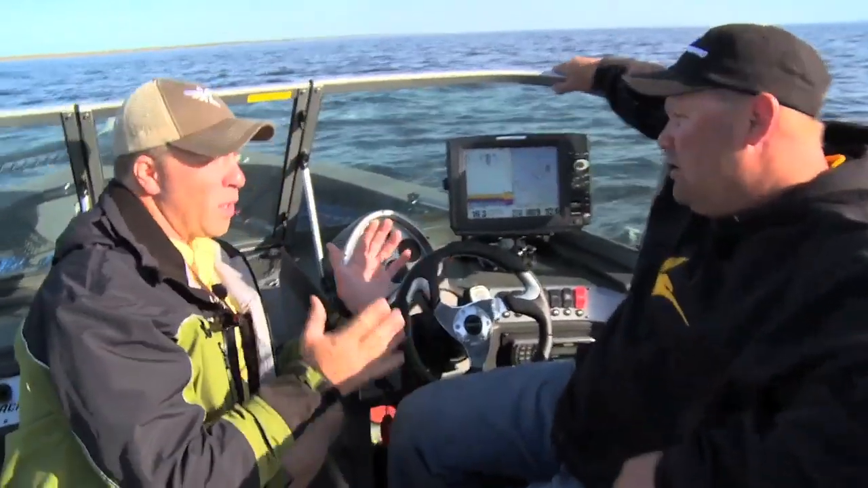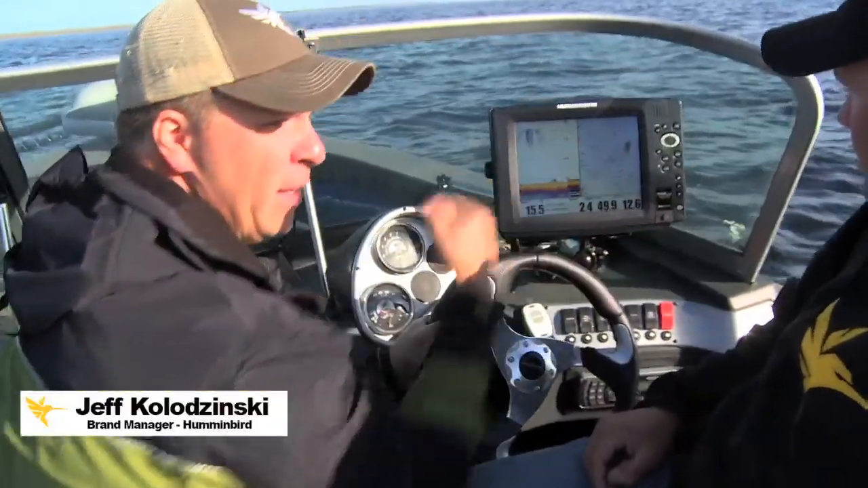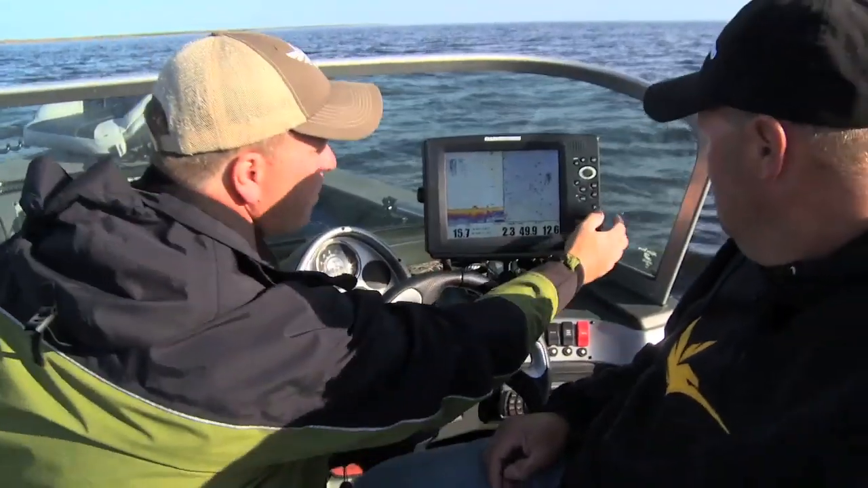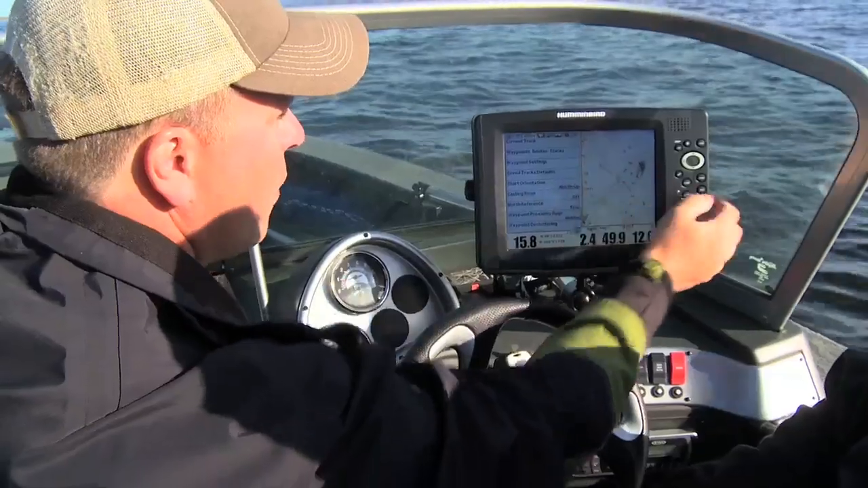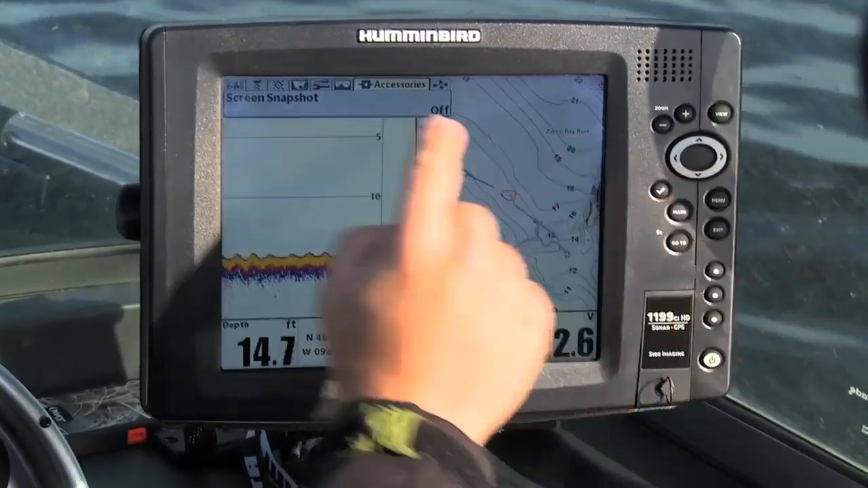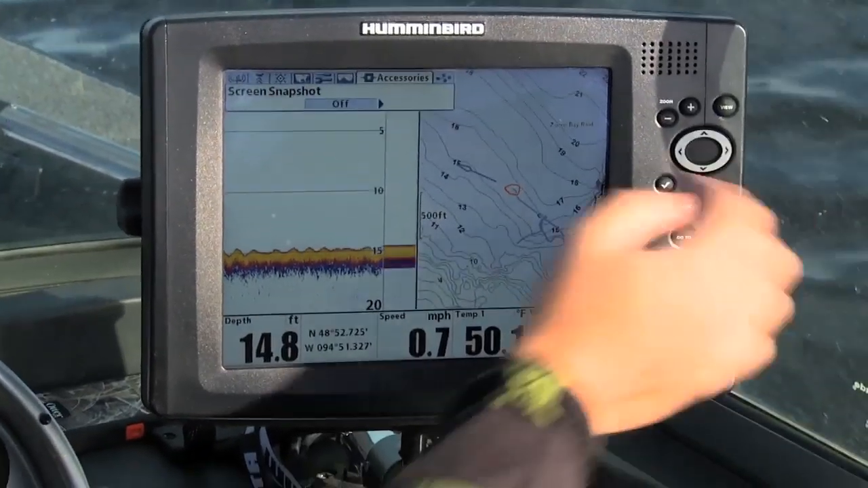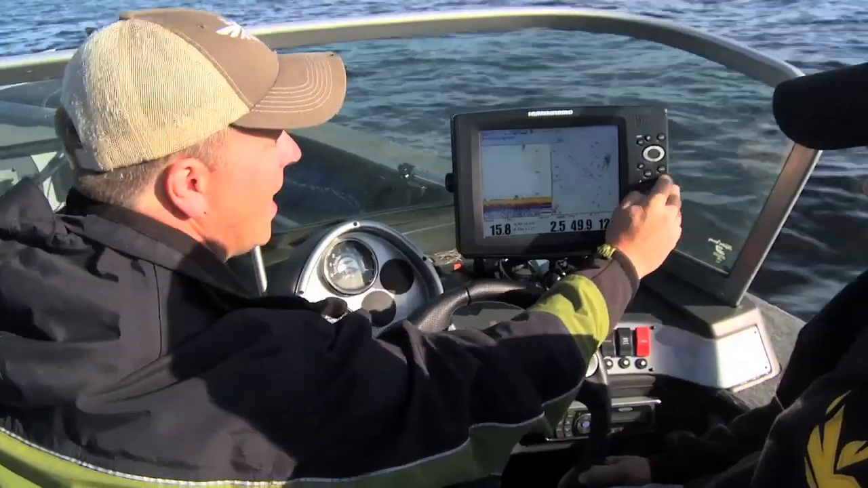So really what we're gonna do is turn on the screen snapshot feature. It's like when you take a screen snapshot on your PC, the same thing. What we're gonna do is record everything that your screen is showing. So here's how you do it. You hit the menu twice. Up here you've got all of your navigational panes, chart, setup. You come over here to accessories. I'm gonna arrow down in accessories and arrow right to turn on screen snapshot. Now I'm just gonna hit exit to get out of there.